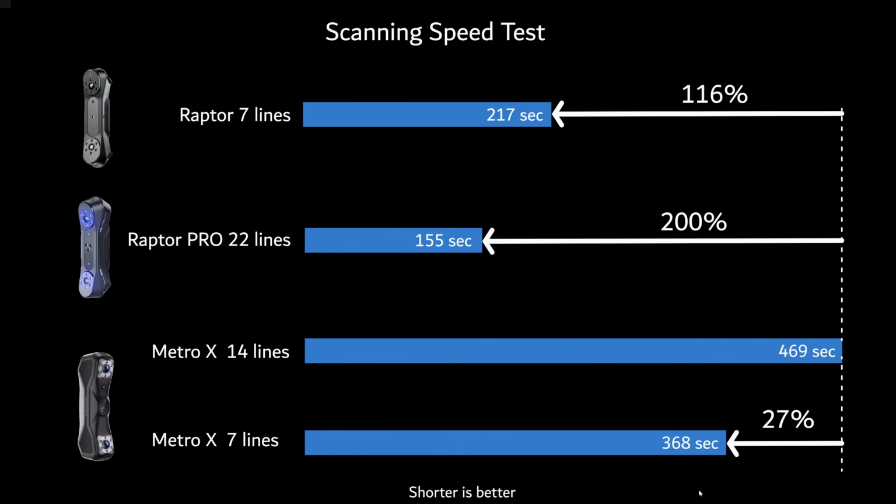Okay, let's take a look at this speed test chart. The Metro X in cross line is slower than the 7 lines, which is very odd. Cross line has more lines and it's supposed to capture the surface faster than the 7 lines, but for the Metro X it's the opposite. The parallel lines are 27% faster than the cross line.